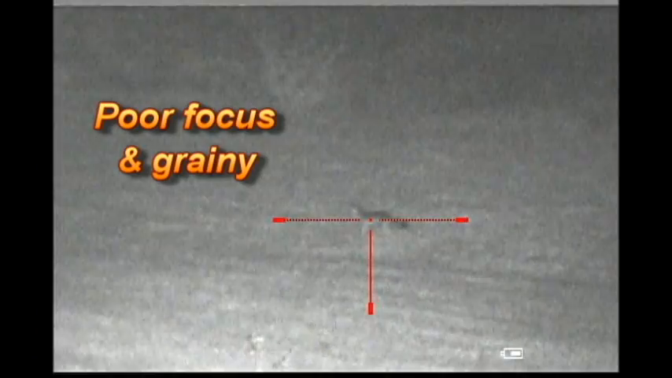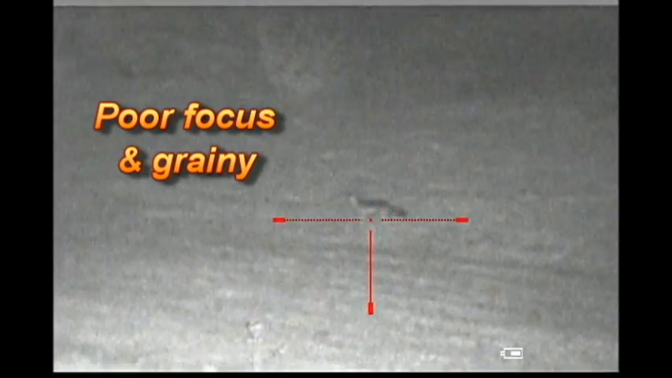I can tell that this is a dog-like animal in looking at it. I can't specifically say that I would know that that's a coyote. It's large enough to not be a fox, but I can't tell if it's a dog or a coyote. I can see it well enough, but it's just not bright enough, in my opinion, to take the shot.